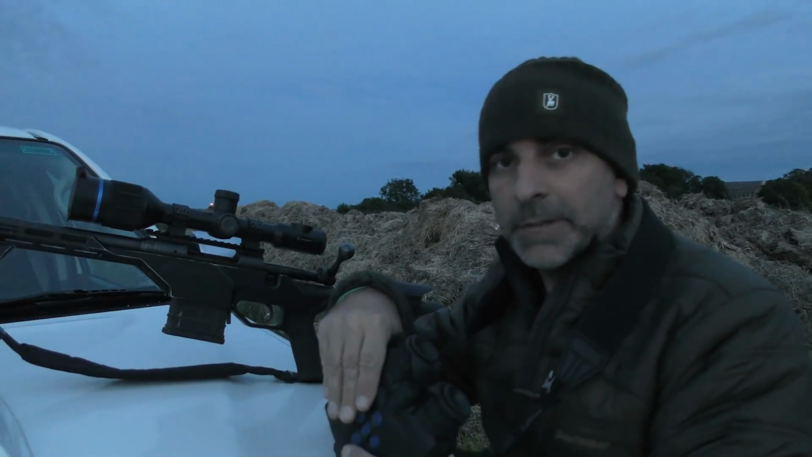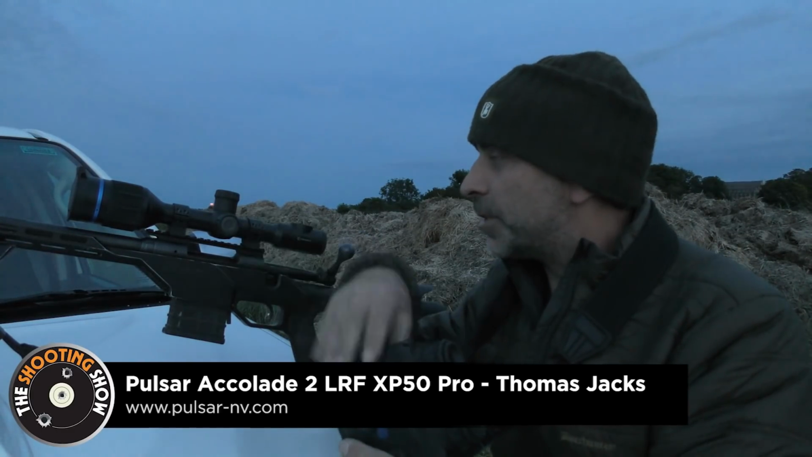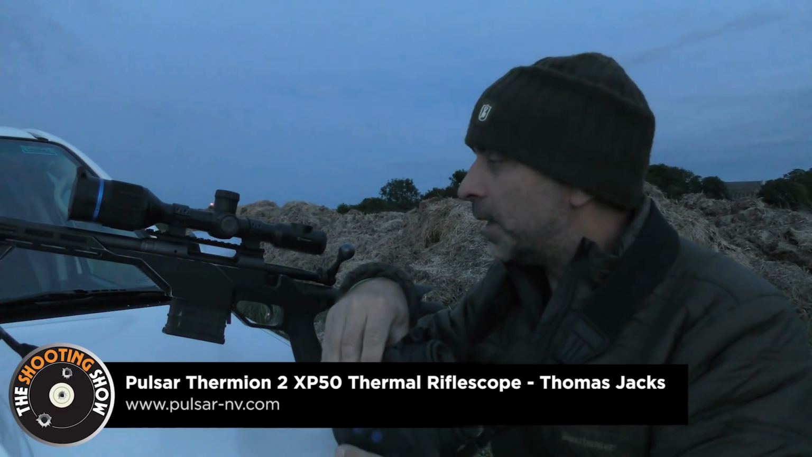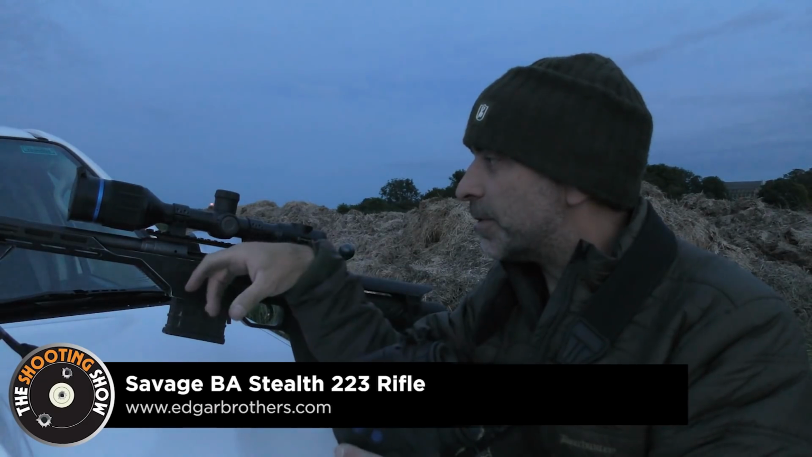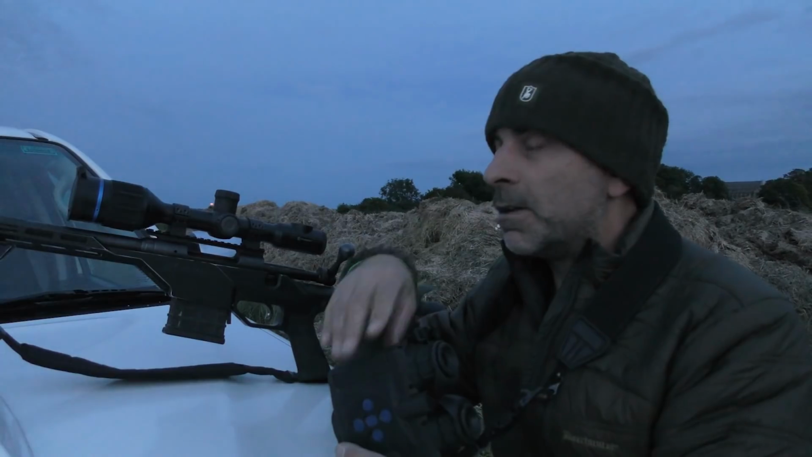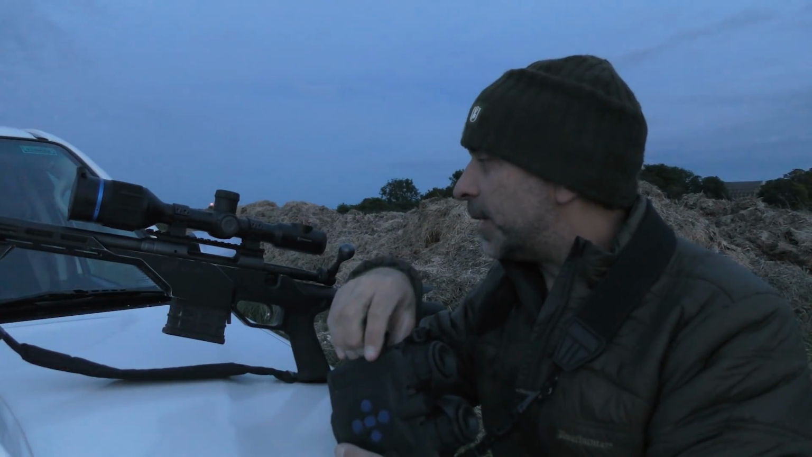So the gear I'm using this evening, as always, is the Pulsar Accolade 2s, and I'm also using the Thermion. This is the Thermion 2, the thermal riflescope. I've got this mounted on my Savage BA Stealth rifle, it's a .223, so it's certainly good out to a couple of 100 yards. Yeah, this scope is very, very clear. I've been very impressed with that.